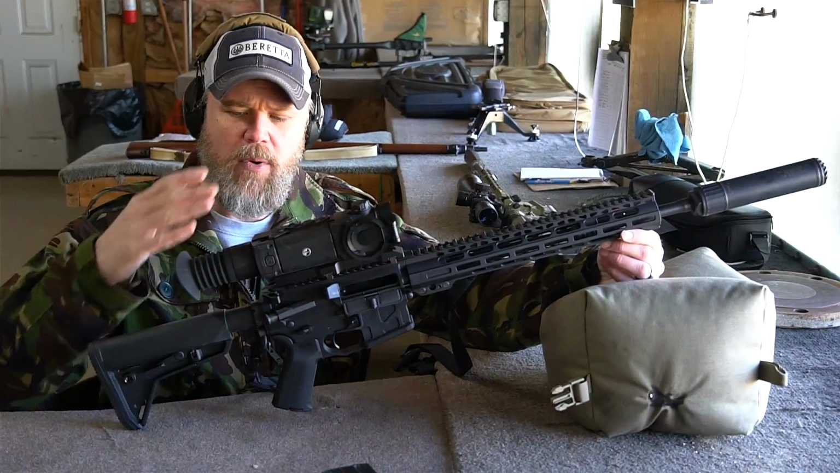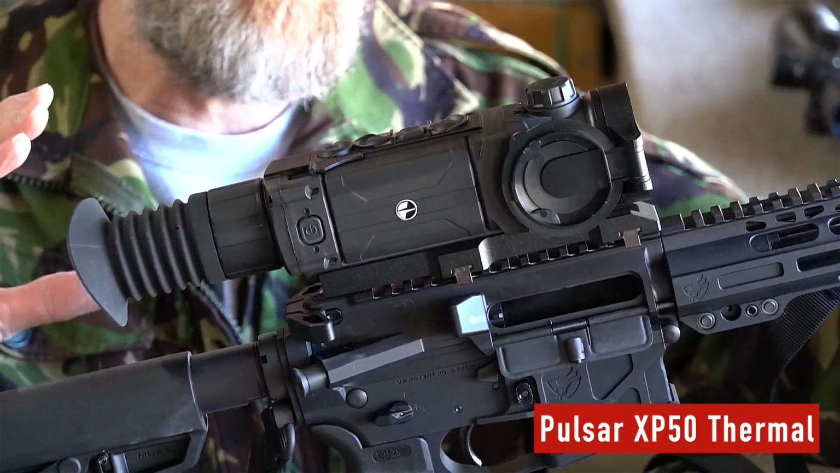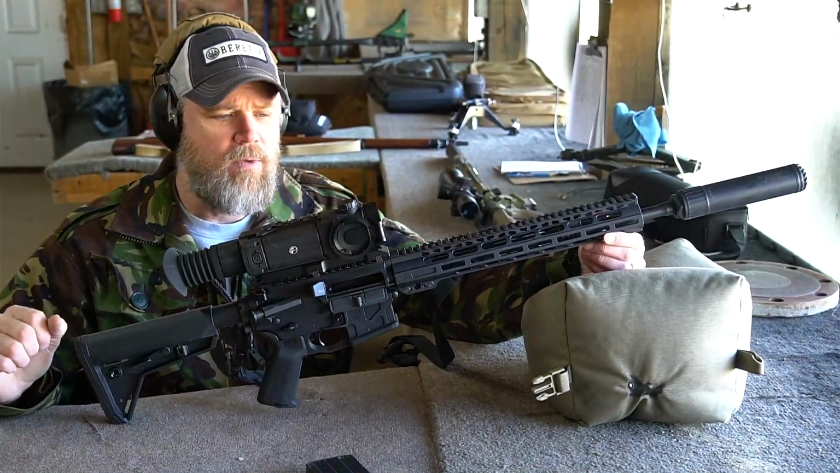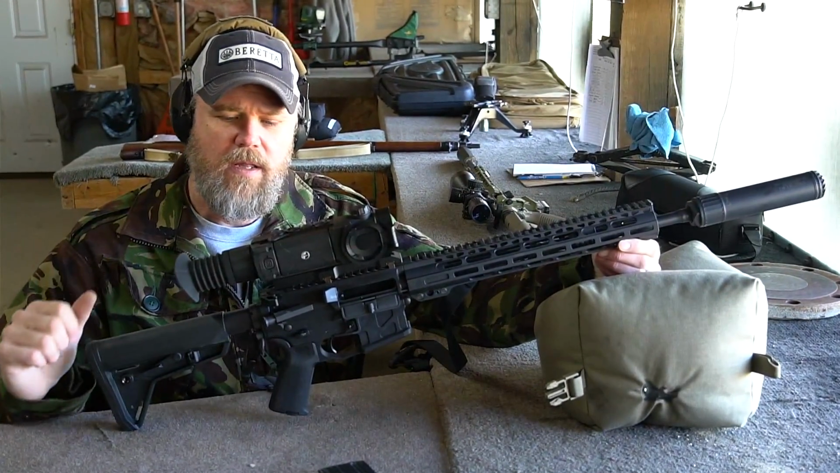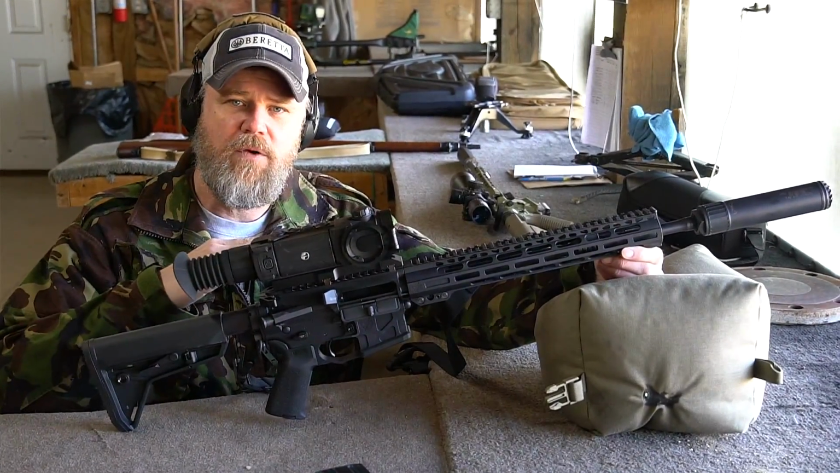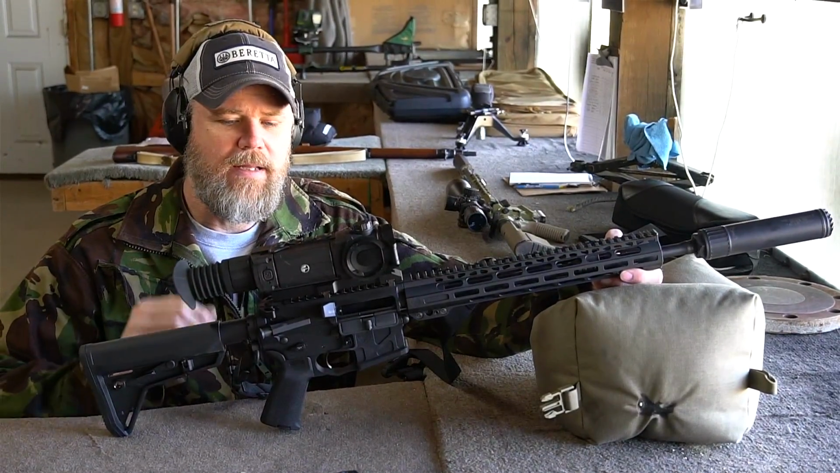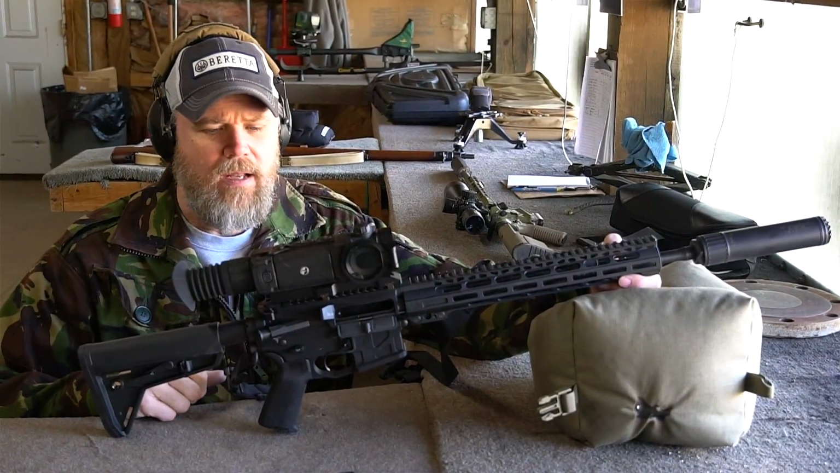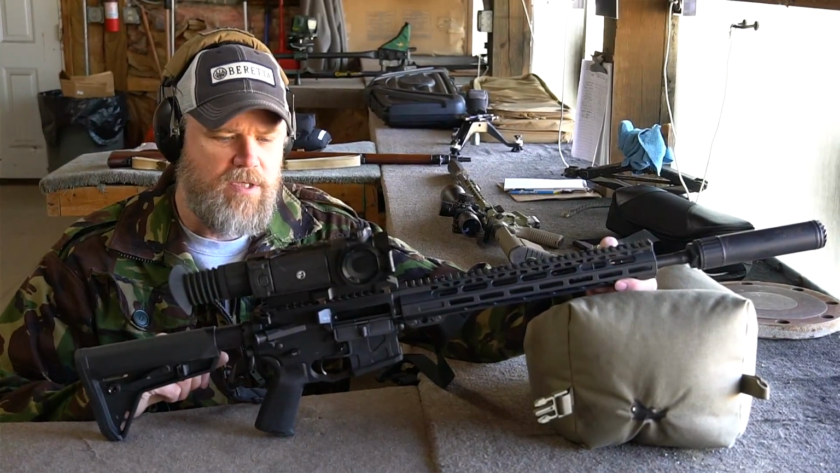On top, we have a Pulsar thermal, and we've been using this thing now for a year. The Pulsar thermal is amazing. You can find these thermals over at Optics Planet, but we also decided to start carrying them at Copper Custom because we've been so impressed with the value that the Pulsar thermal brings to the market. You're going to see some through-the-sight footage. This thing has the ability to detect a gunshot and immediately start recording, and that way you can actually see what I see when I pull the trigger. I have the shot detection off, so I'm going to have to turn the recording on manually before we start shooting.